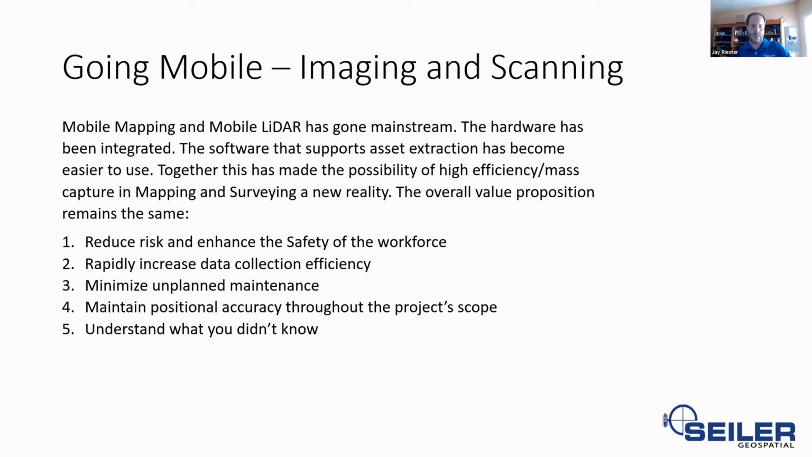So what are some of the overall value propositions that remain, whether you're doing traditional mapping or if you're doing mobile mapping?